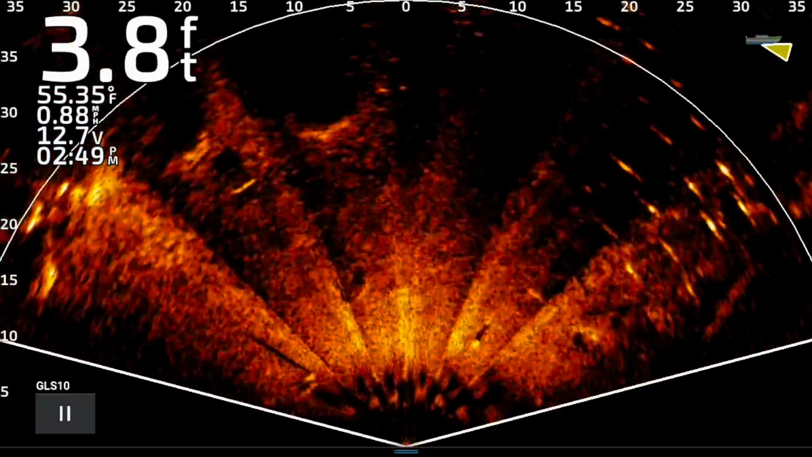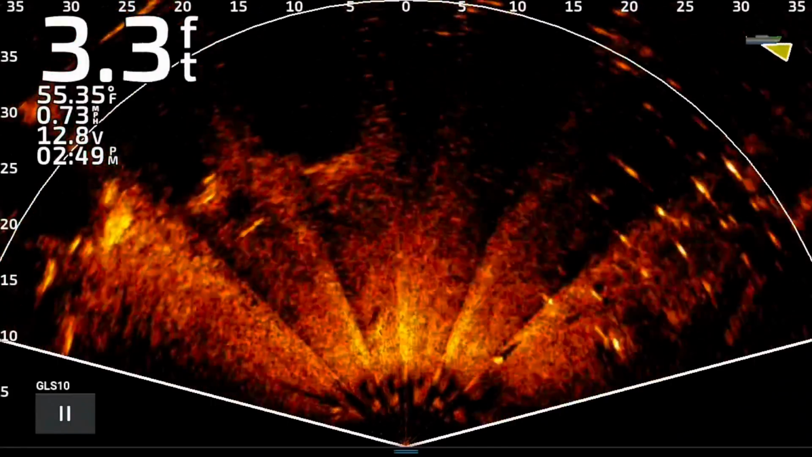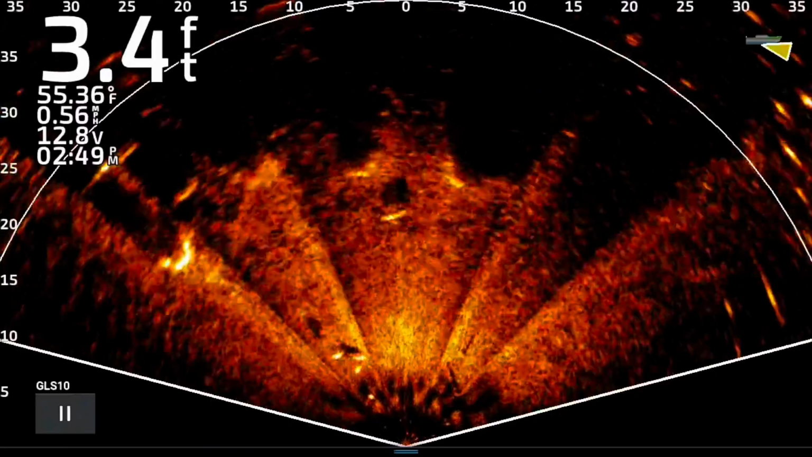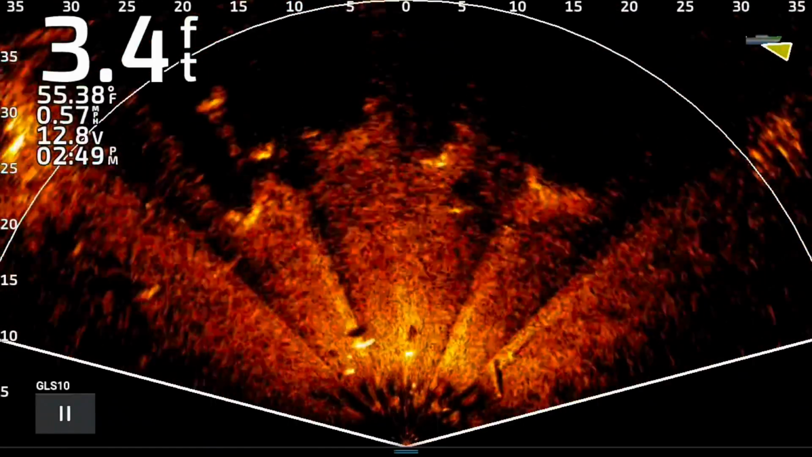I wish it wouldn't have been as windy, because some of the footage on here is really, really awesome. If you look on the left, actually it's almost straight ahead now, there's 2 cypress trees, and there's a big fish right in the middle of it. You can see the shadow behind him.